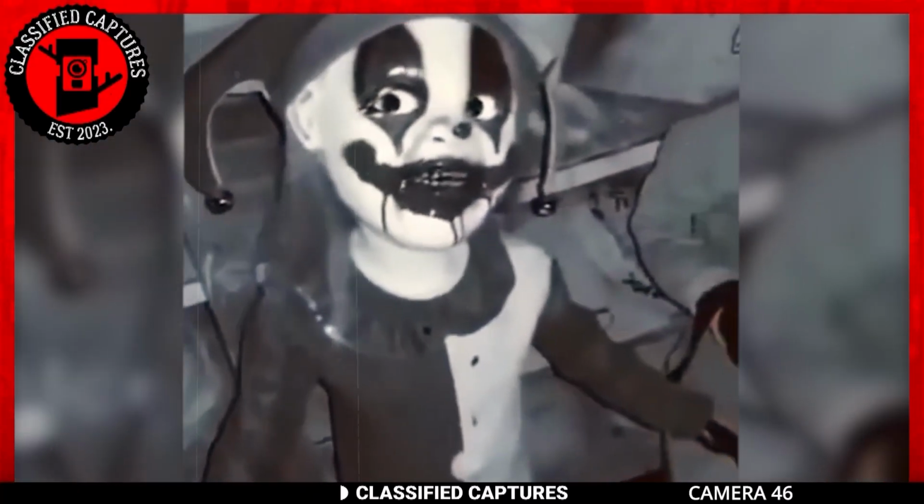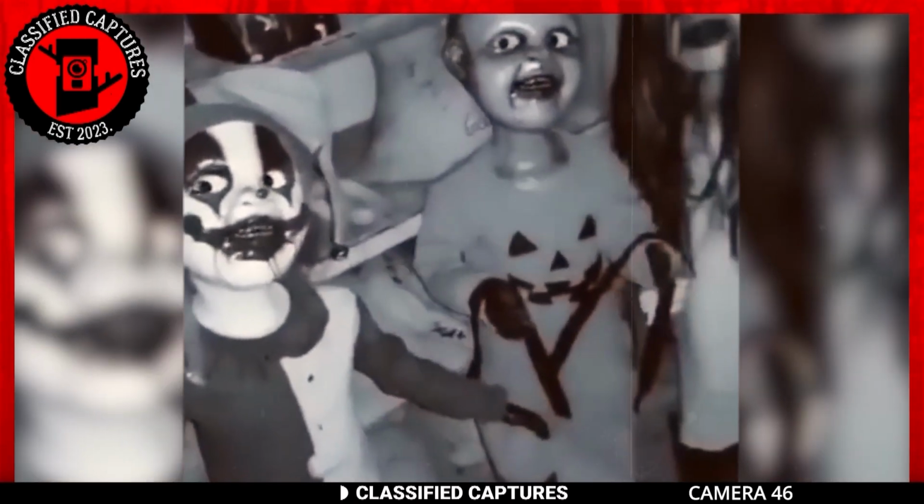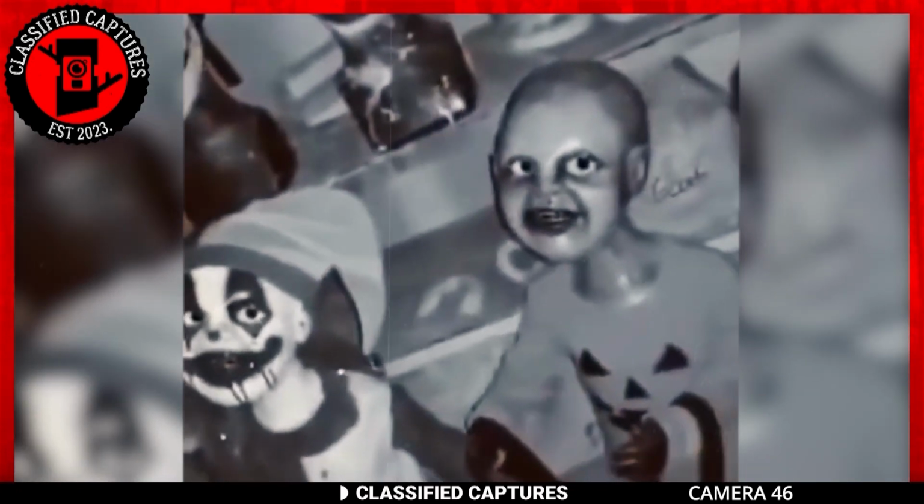Chucky is no doubt a doll that terrorized any in their childhoods. I mean, watching anything with that terrifying doll in it is bound to give you nightmares for days. But what would you do if it wasn't fiction? What would you do if you had a horrific doll like Chucky in the basement of your new home?